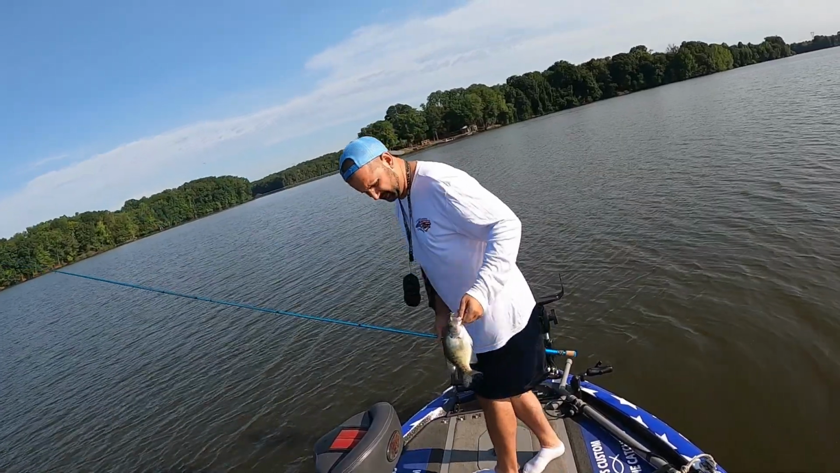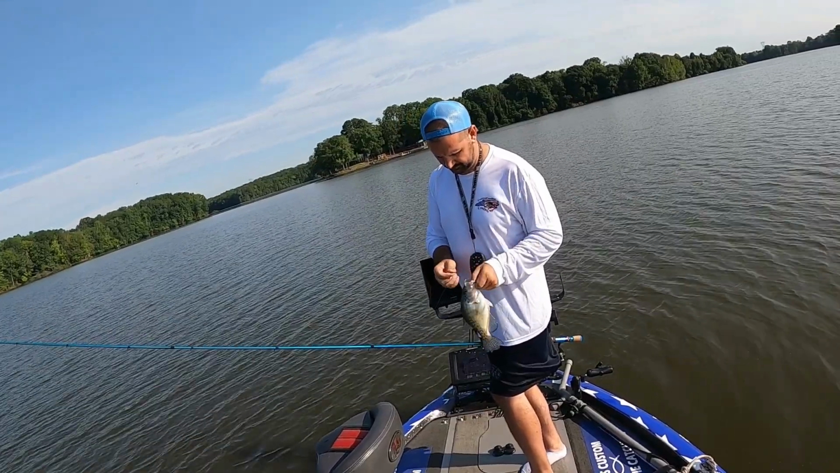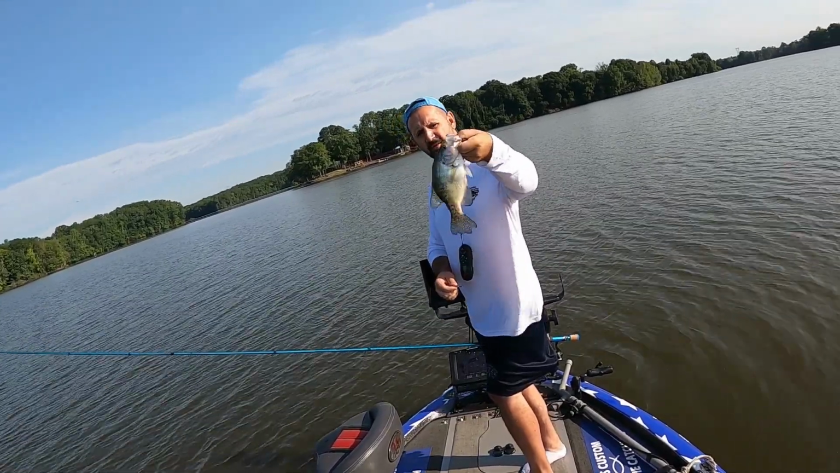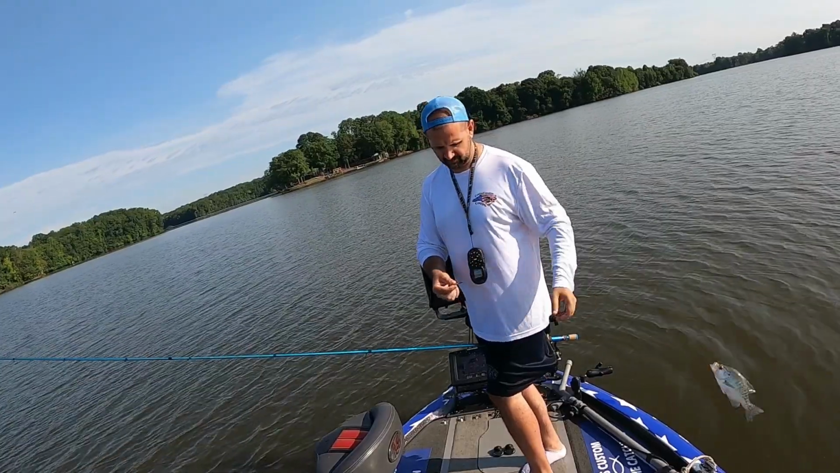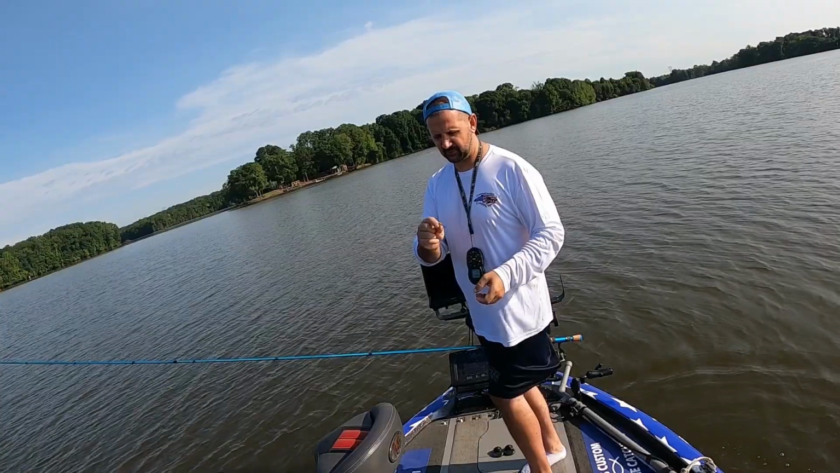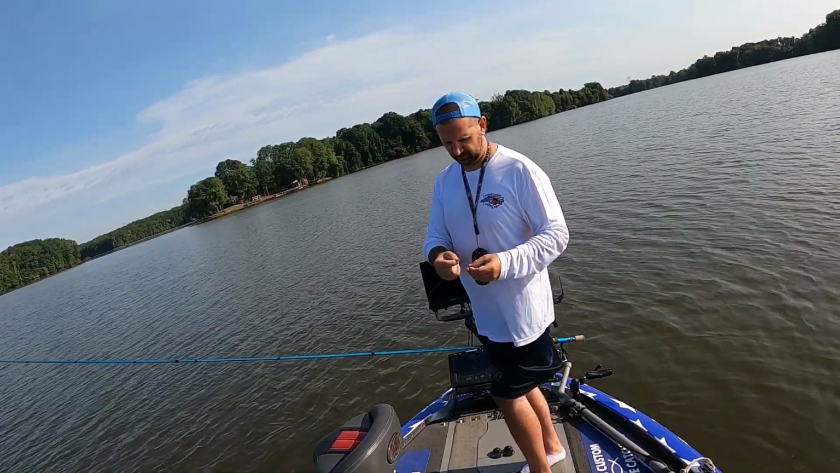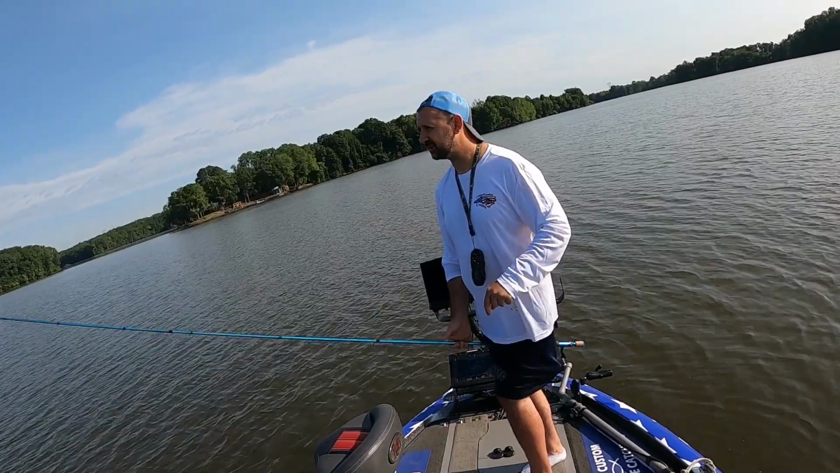Y'all didn't see, I actually hooked a nicer one earlier. Anyway, this old fat white crappie chasing shad around this old muddy water. There's one of my jigs I tied up last night just for this. That's one thing about making your own stuff there. You can really match the conditions.